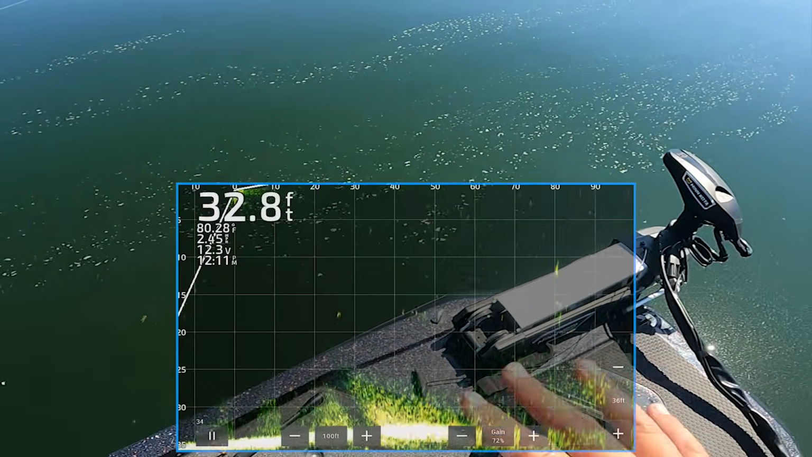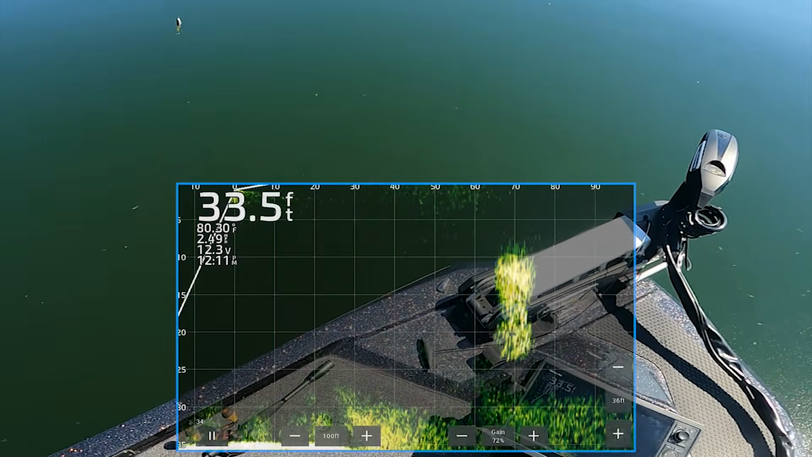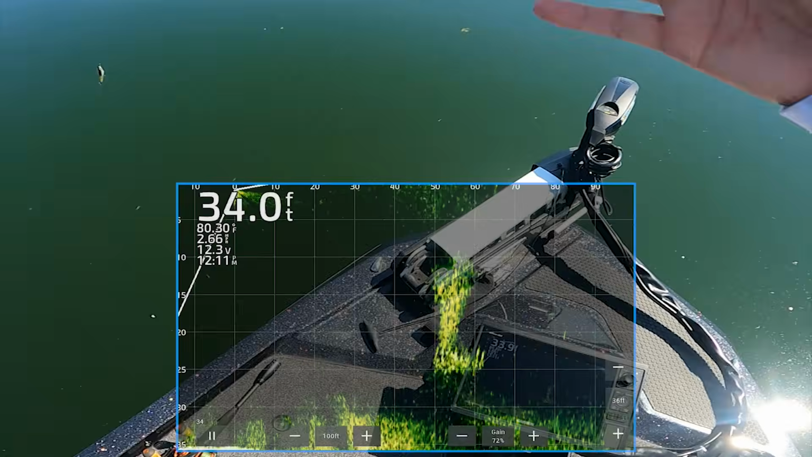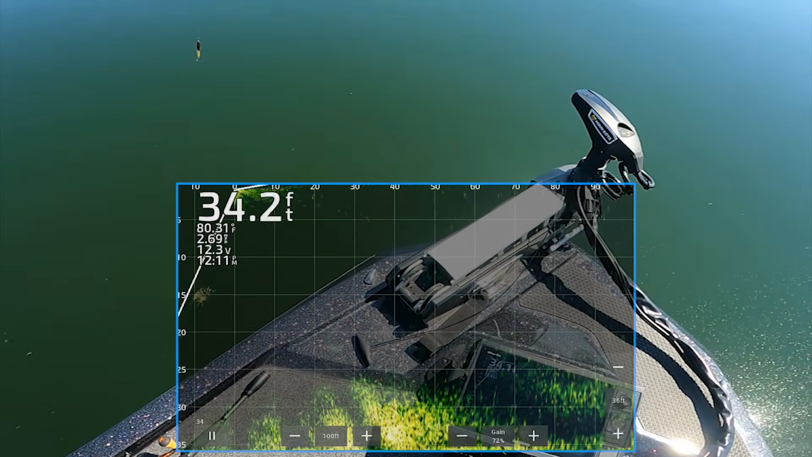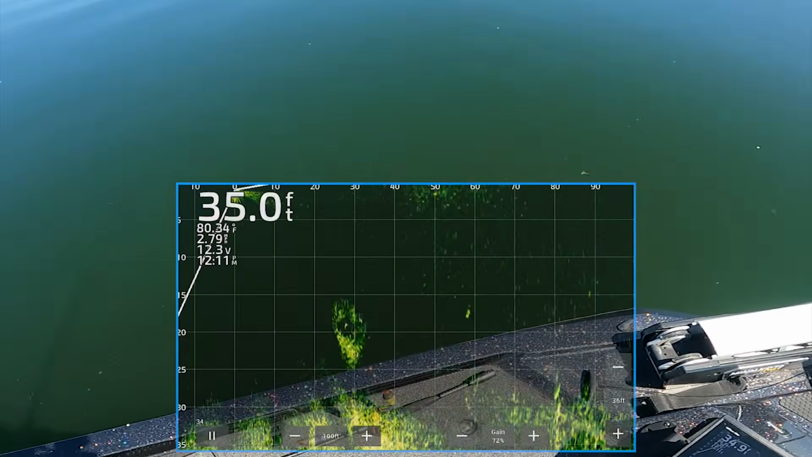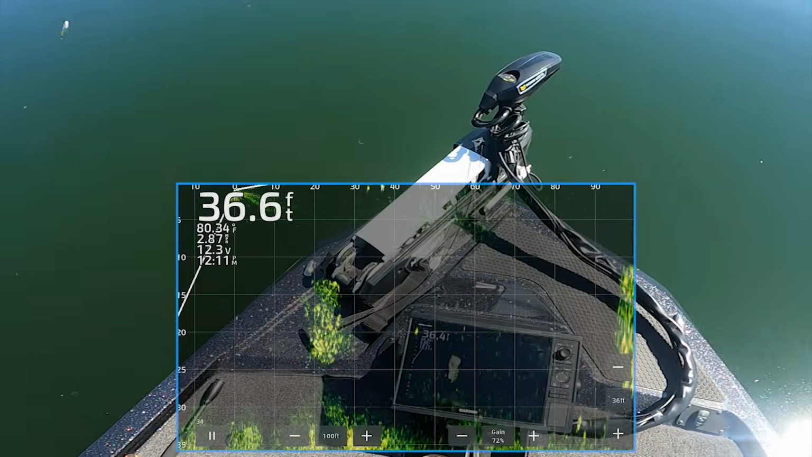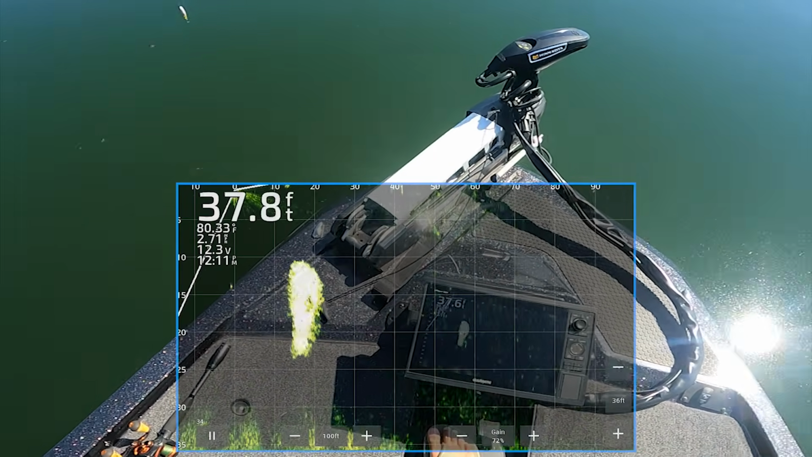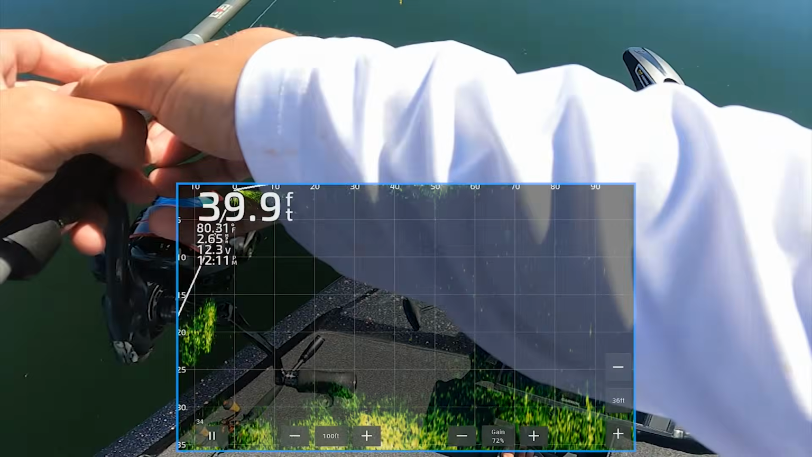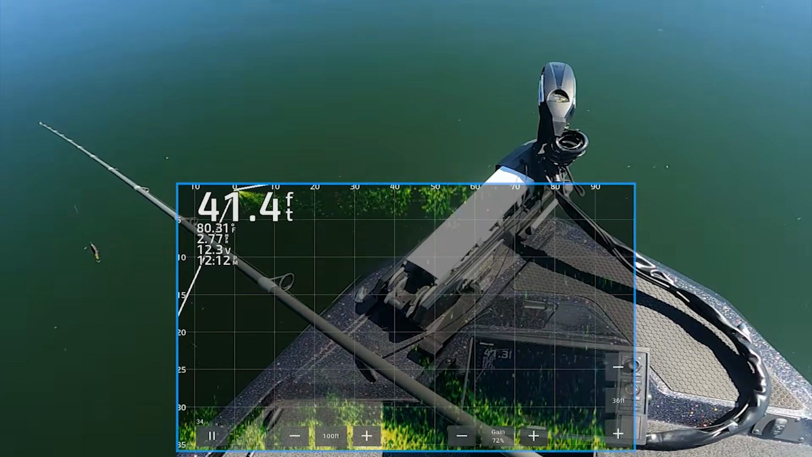But guys, every lake's different, by the way. I'll have lakes where they don't even go out here. And it's weird today how they're kind of doing it here. But there'll be some lakes where they just stay on points. But we're just kind of checking it out. There's some bait. Not much. Just kind of going out here and meandering around.